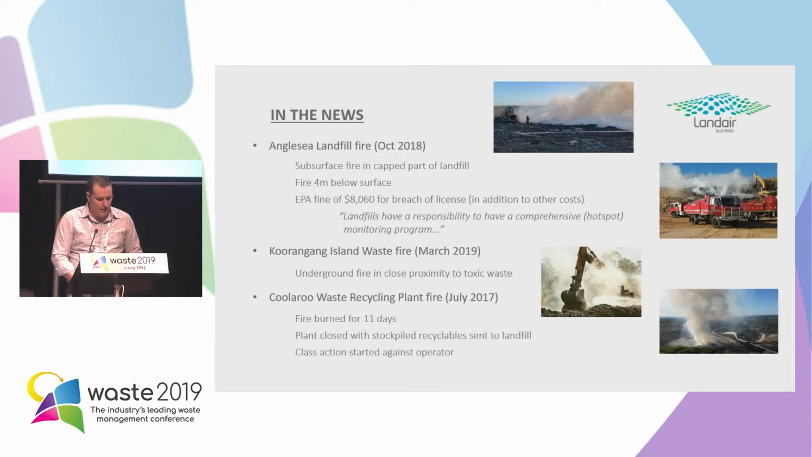The fire crews had their own thermal camera to try and find the extent of the fire, getting readings close to 100 degrees Celsius on the surface as a result of these fires, and they were able to map out the extent of it. The EPA issued the local council a fine of over $8,000 for breach of their licence, and that's in addition to the other costs like emergency services costs, clean-up costs, and downtime costs as well.